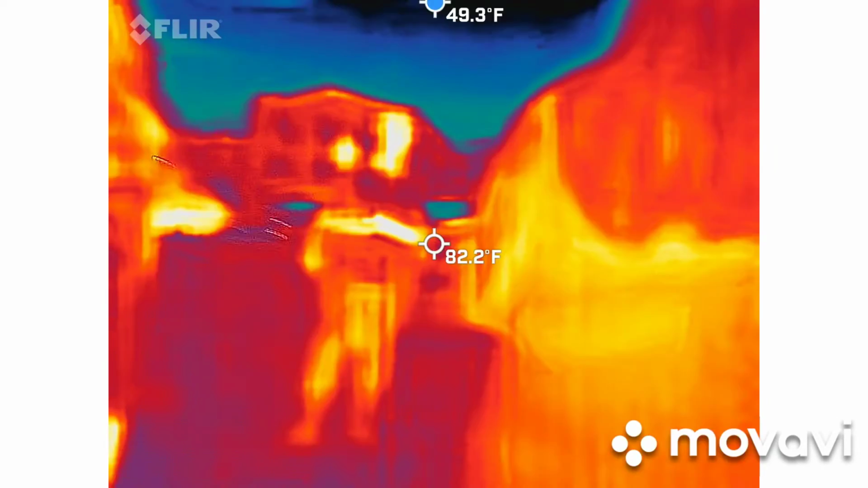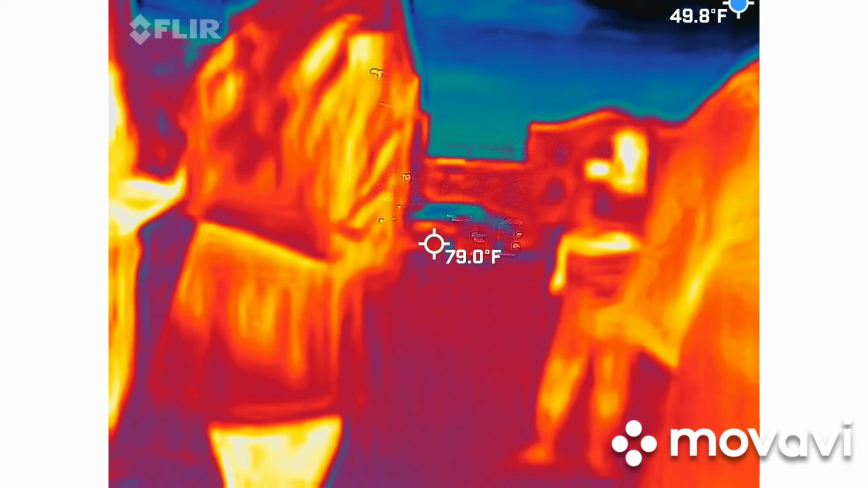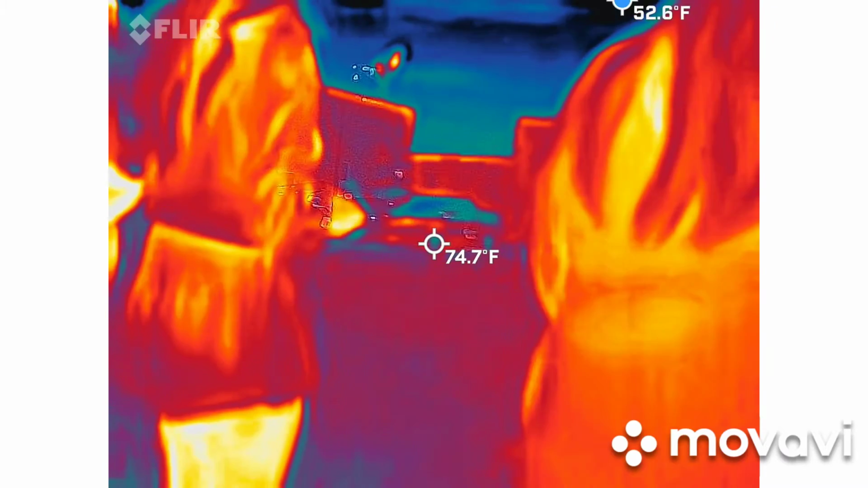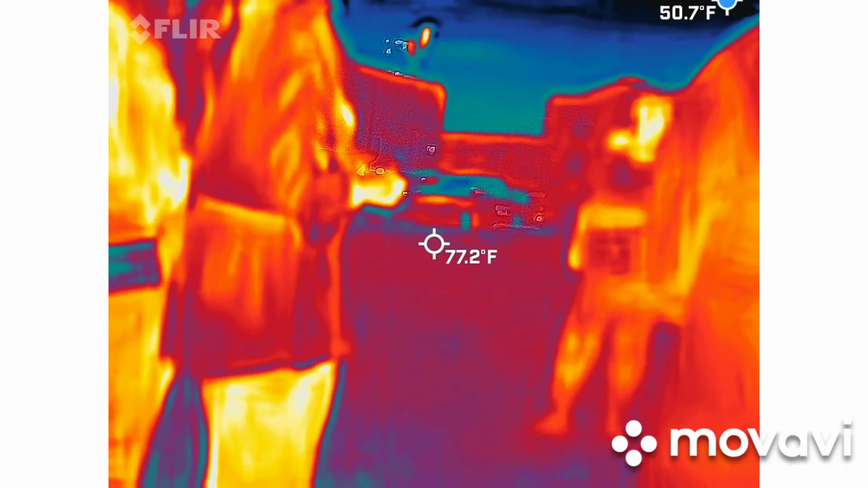So we are going to spread out in this lot. We're going to stay away from vehicles, obviously with lasers. But also, people do not like their cars being filmed. So keep that in mind. If somebody's going to their vehicle, this is about halfway full so far tonight, just kind of go the opposite way. They don't know what we're doing out here.